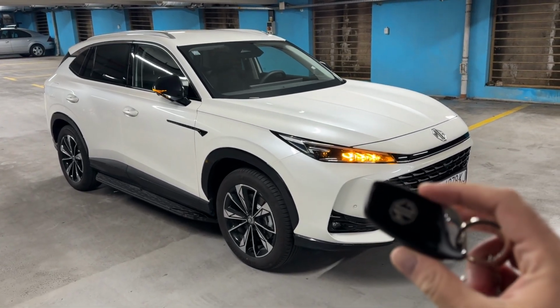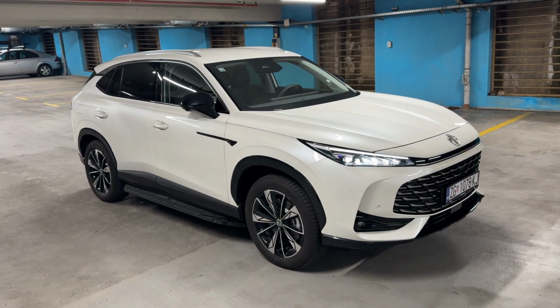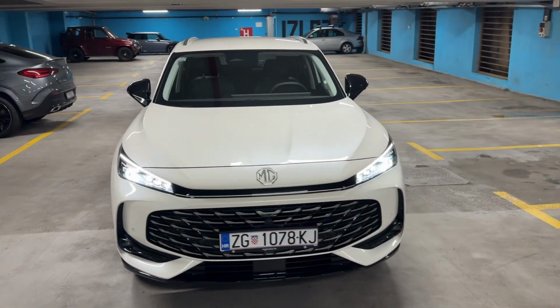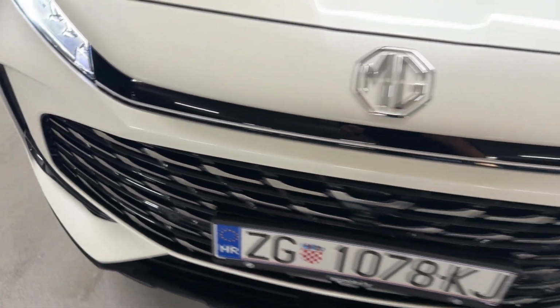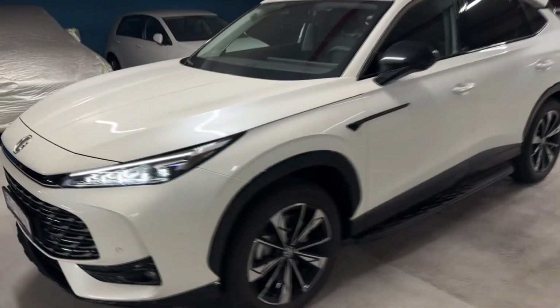Today I am taking you on a night drive with this car, the new MG HS, and here we have the plug-in hybrid powertrain. So let's start on the front where you can see the new design language from MG with the large grille and lovely LEDs, very pronounced details here on the grille itself, and then the lights are connected, emphasizing the width of the car.